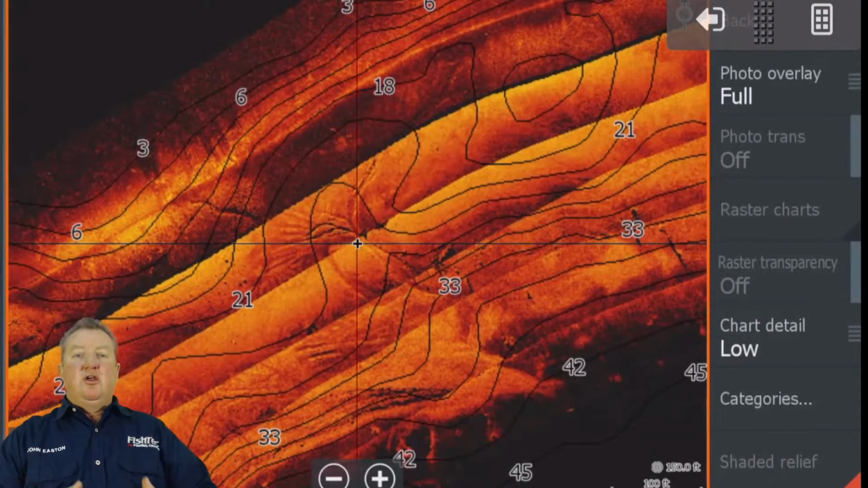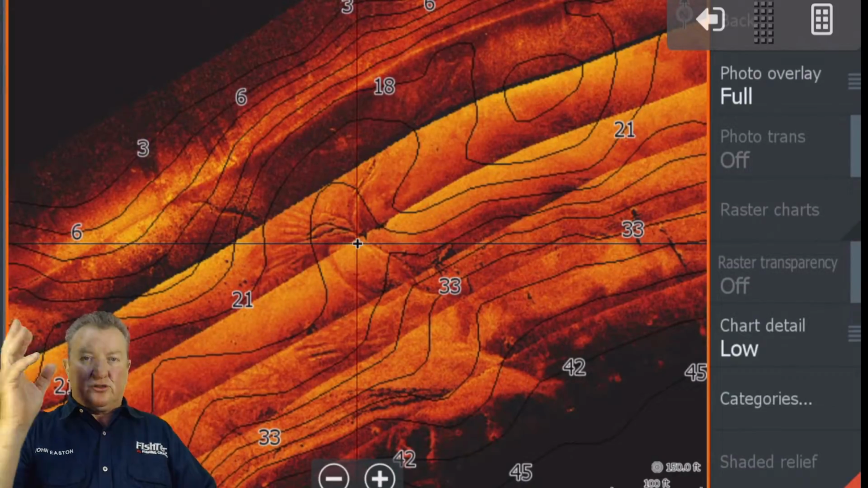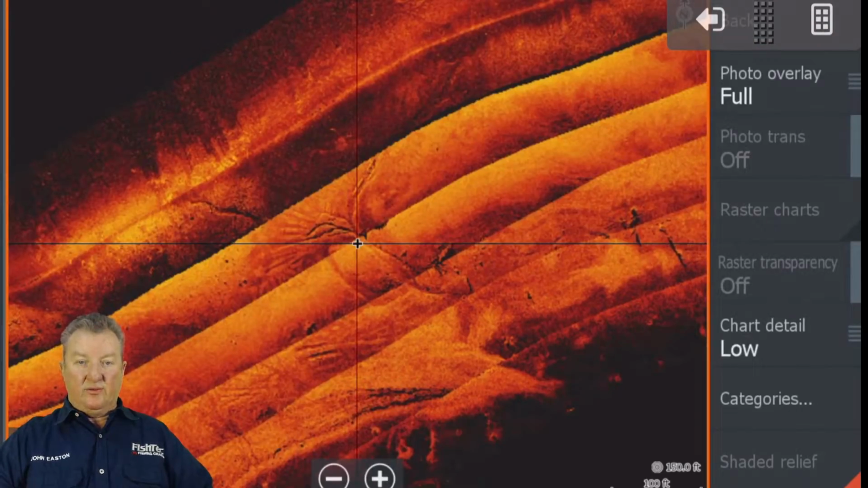Just remember guys, if contours or anything overlays something, don't panic. Just go into your chart options, go into view and turn those lines off. Boom, and there they are, they're gone.